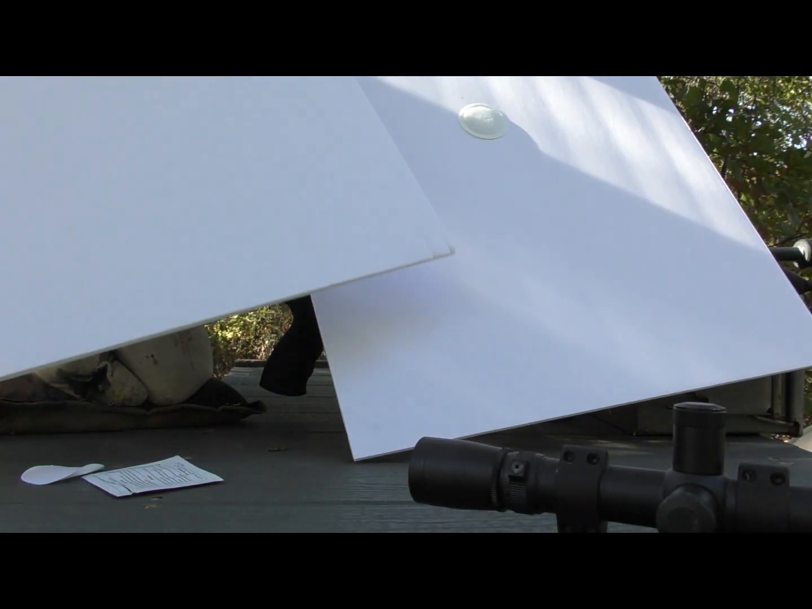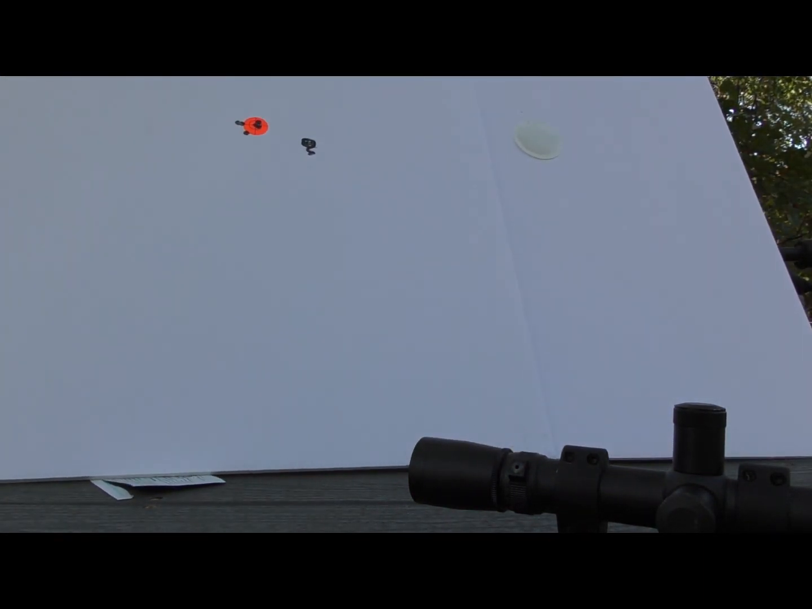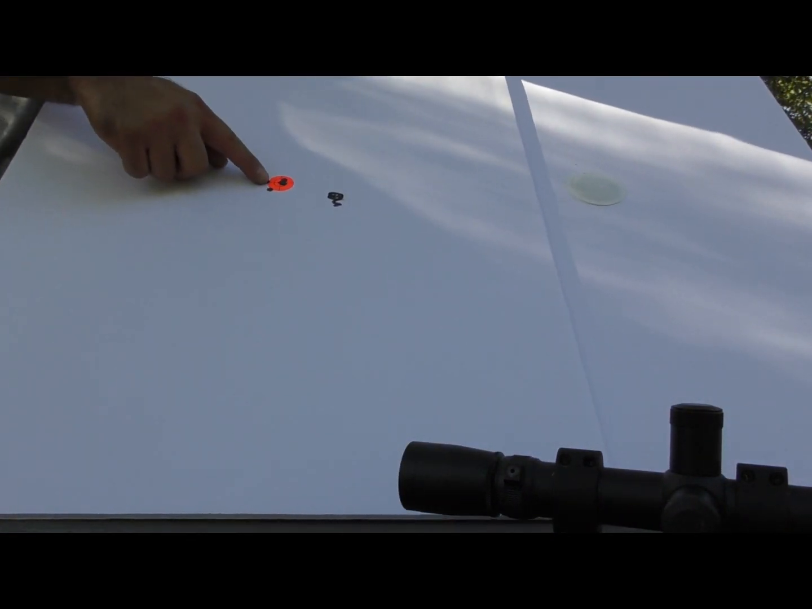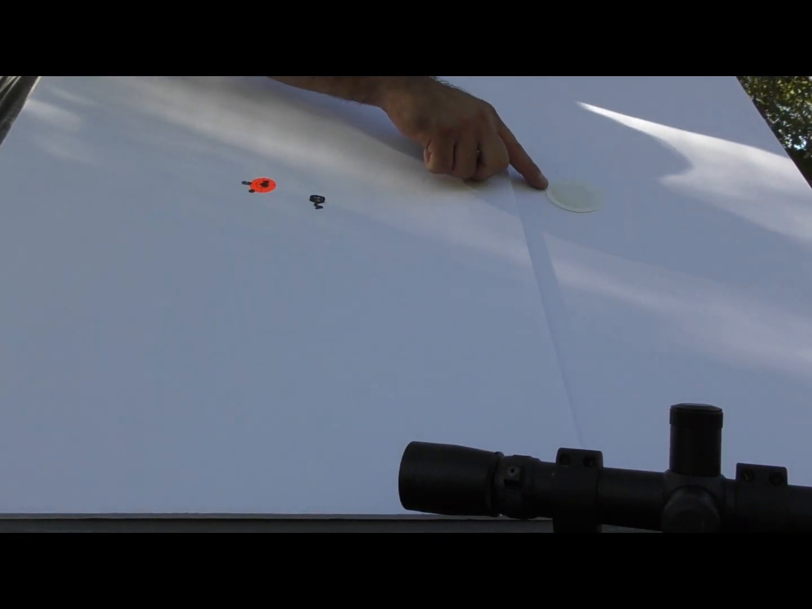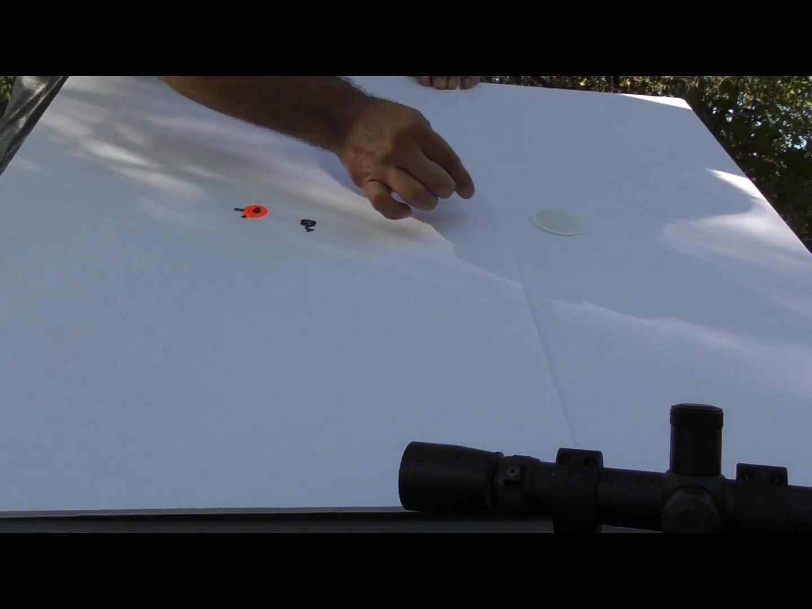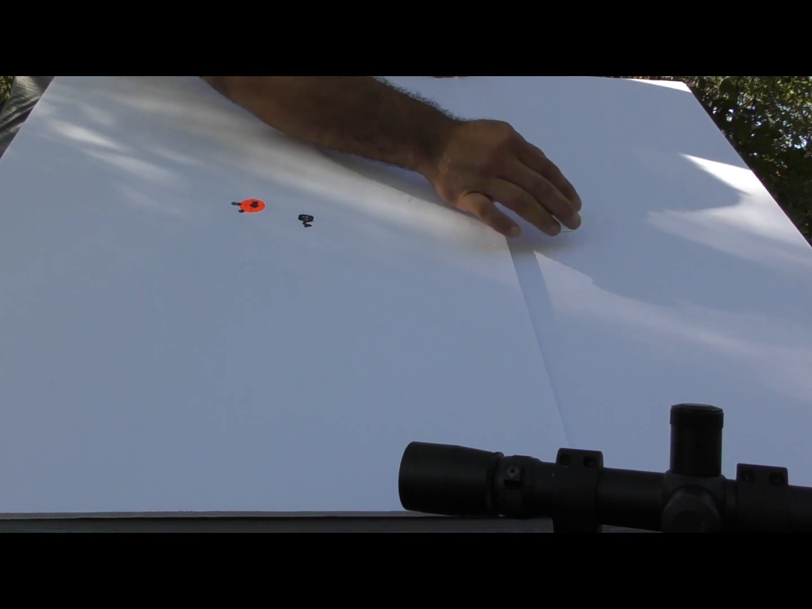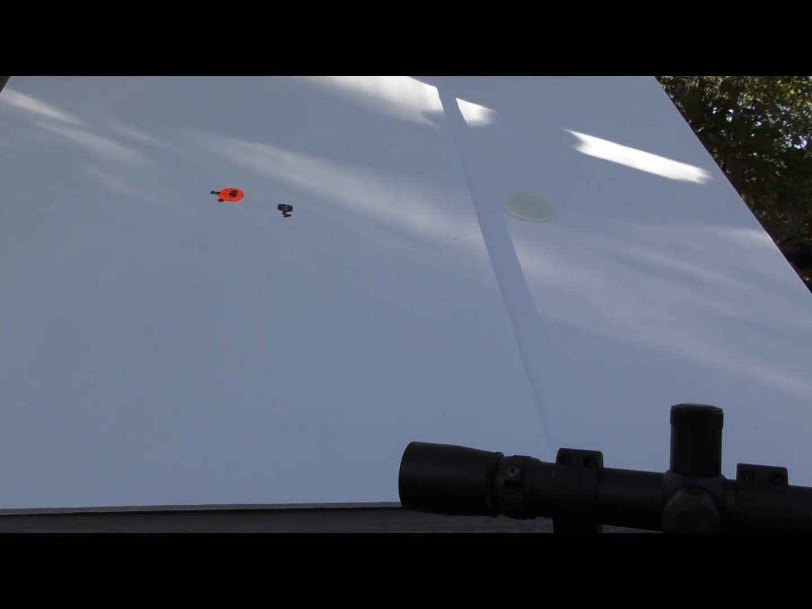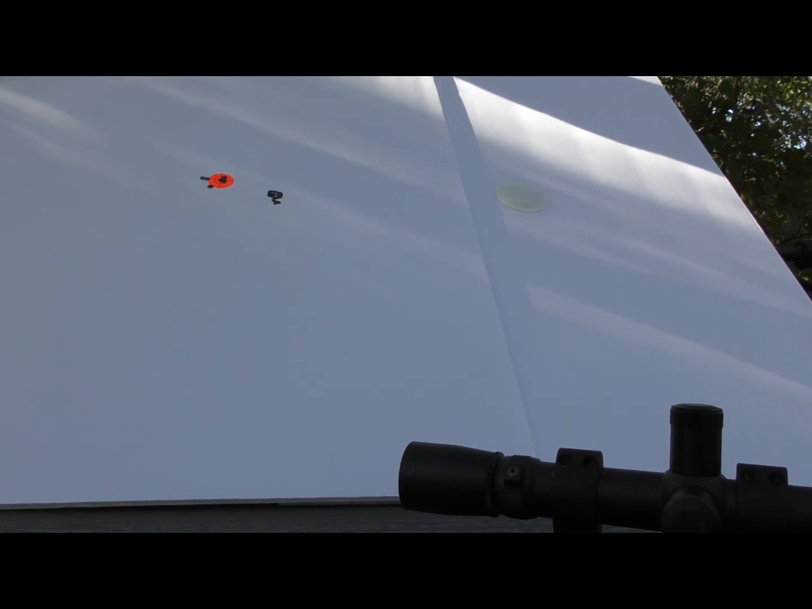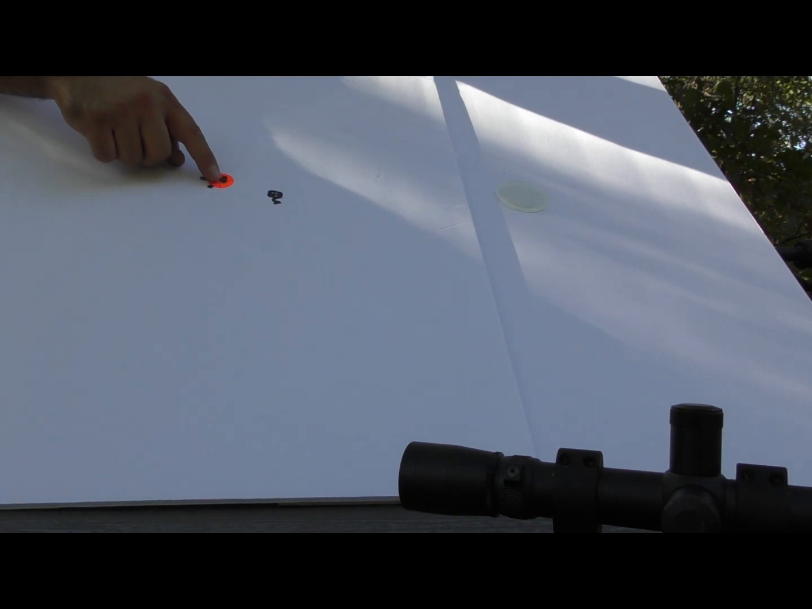But here's the difference in the 2 aiming points between the daytime optic and the thermal. So daytime optic being just about 1 inch wide, and this one being nearly twice the size, 2 inches wide. So as I discussed, I got about a 3/4 of an inch to 1 inch grouping with the daytime optic here.